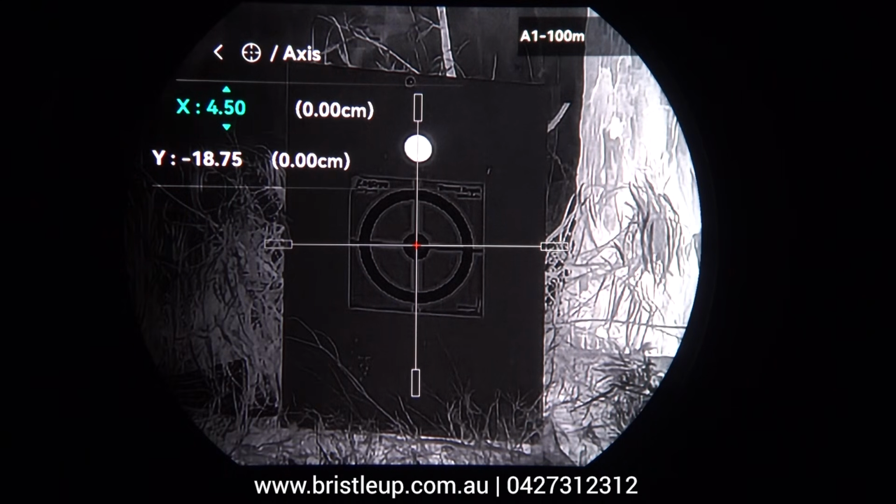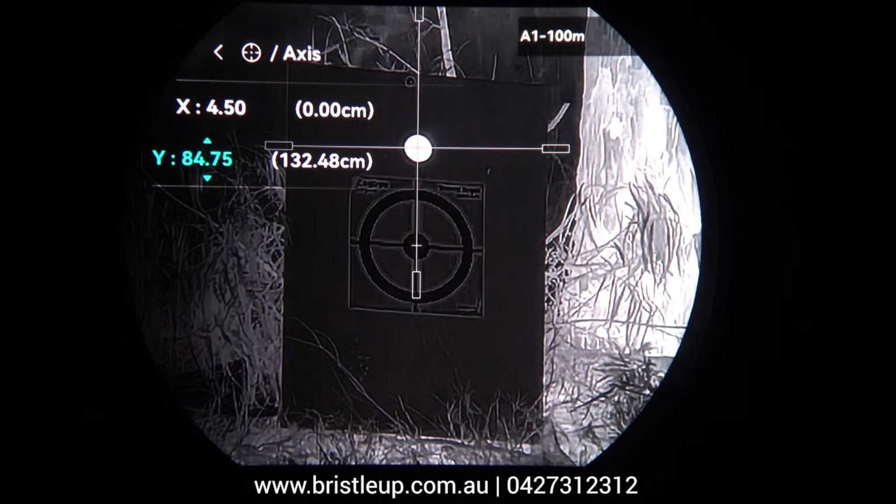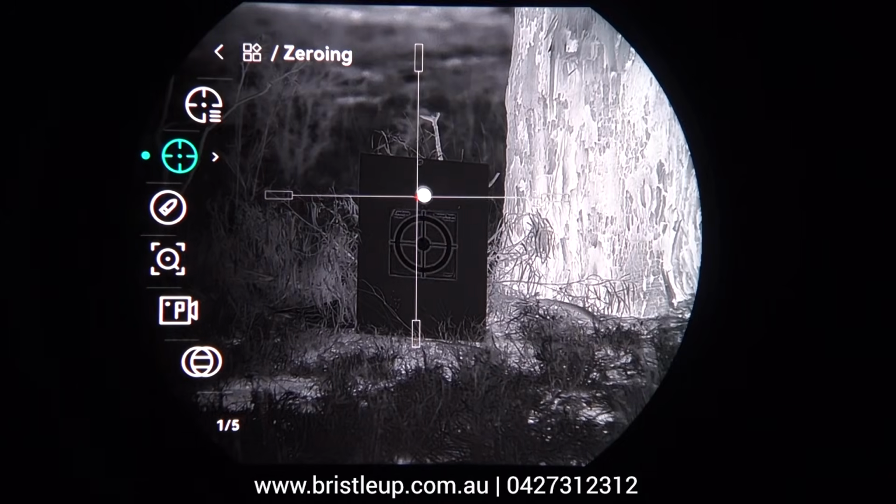All right, now, so we pretty much just want to go straight up. So we'll go down to our Y axis. Now, to go between these, you just single press on the menu button, okay? So if you roll your scroll wheel, it will make changes. And if you single press, it'll go to the next option. So what we want to do here now is we want to bring this up to our impact. Now this is severely exaggerated at this distance, but just giving you an idea. All right, so we've got it center of impact. We're going to press and hold the menu button or the palette button, and then click save. Now our crosshair has moved to the correct location, okay?